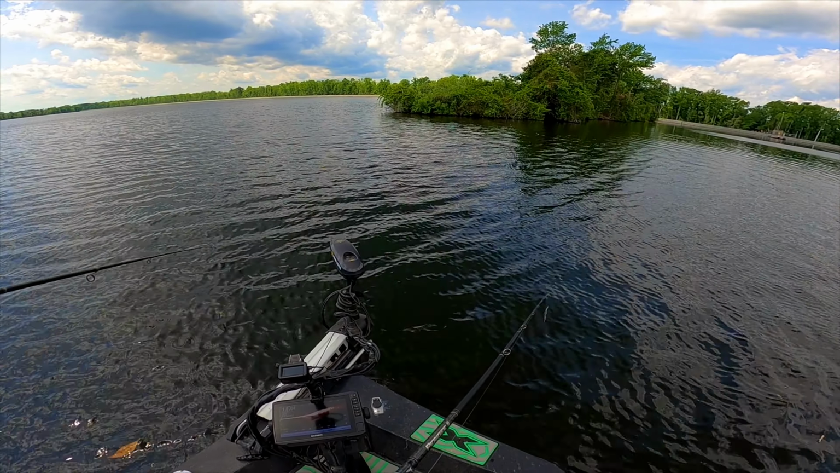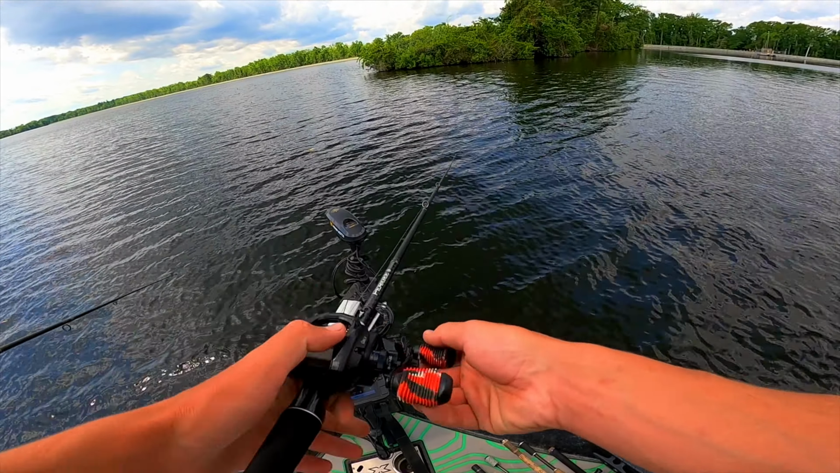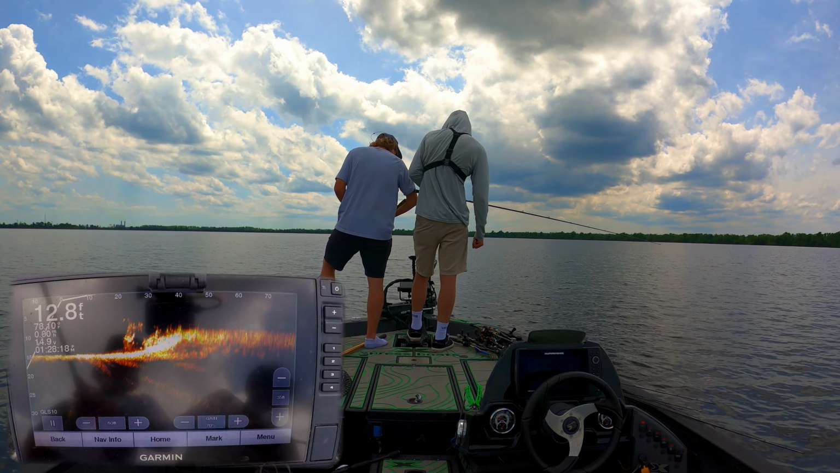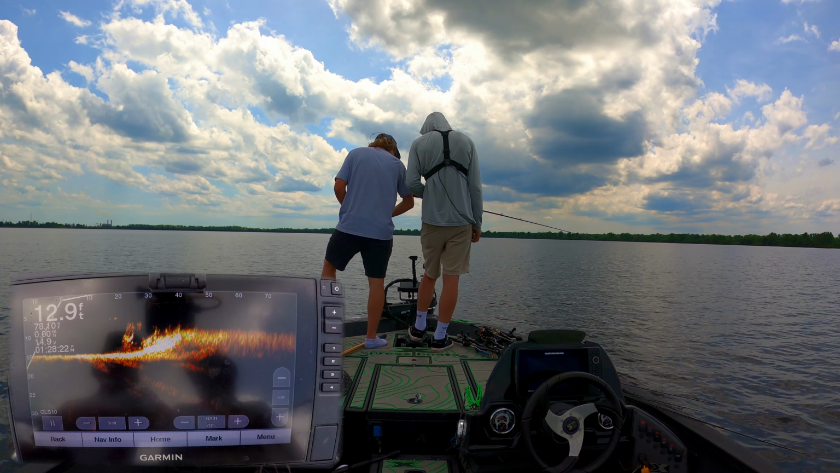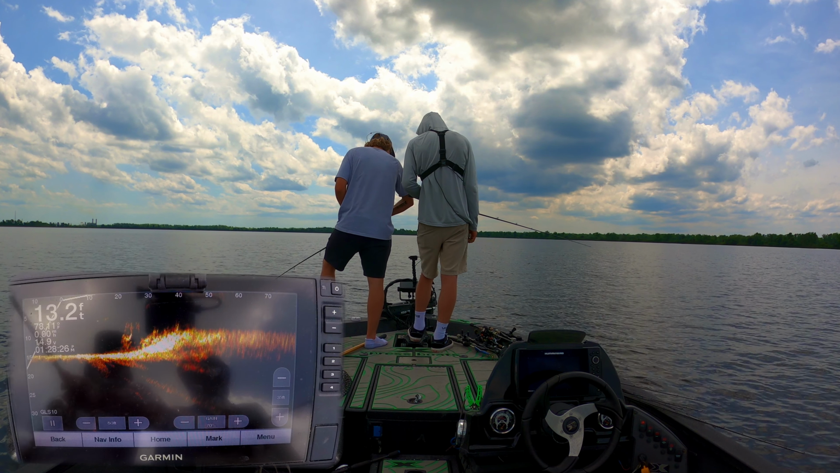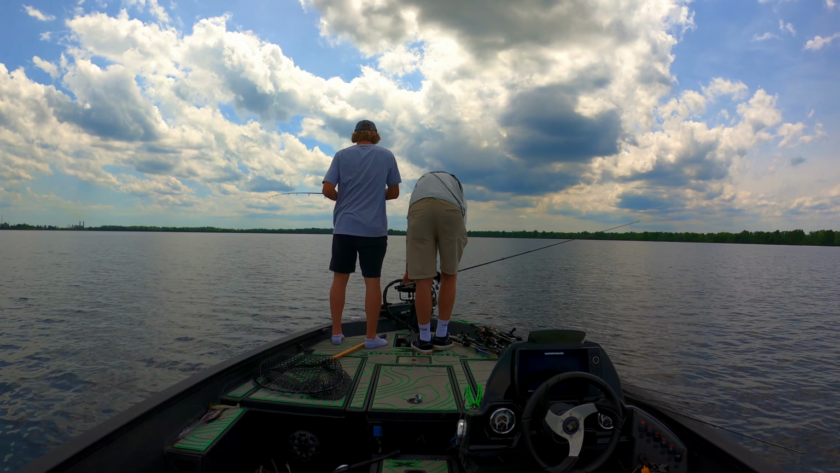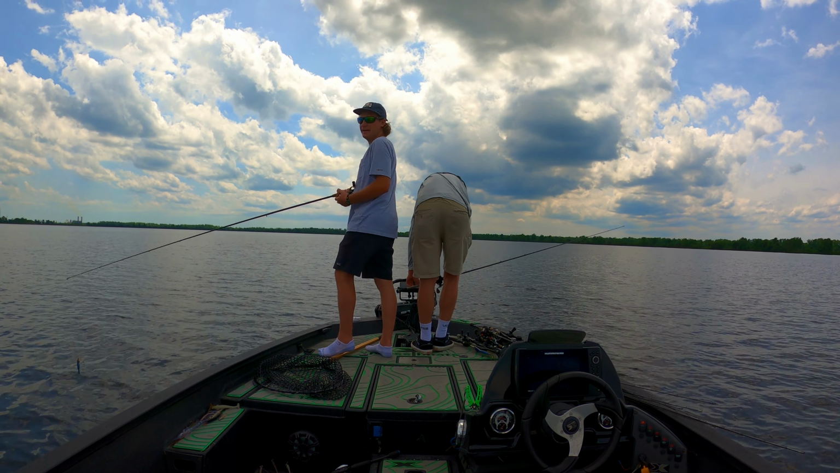So I'm trying to figure out what they want to eat. But for now, we're just throwing the jerkbaits. No. Oh wait. Are you kidding me? Just bite it. Just do it.